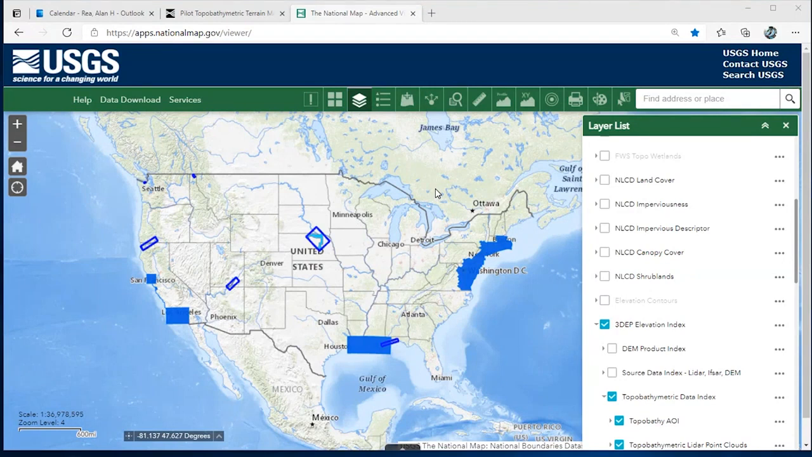I'm sharing my screen right now. Are you seeing it? It's got the National Map Viewer on there. I wanted to show people where they could find data similar to what John was showing. It's not a lot of places yet, but we do have a number of places where we have this kind of topobathymetric data.